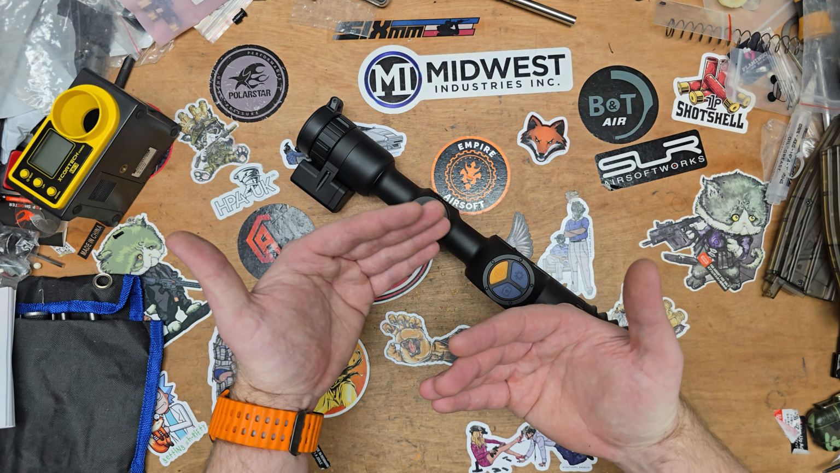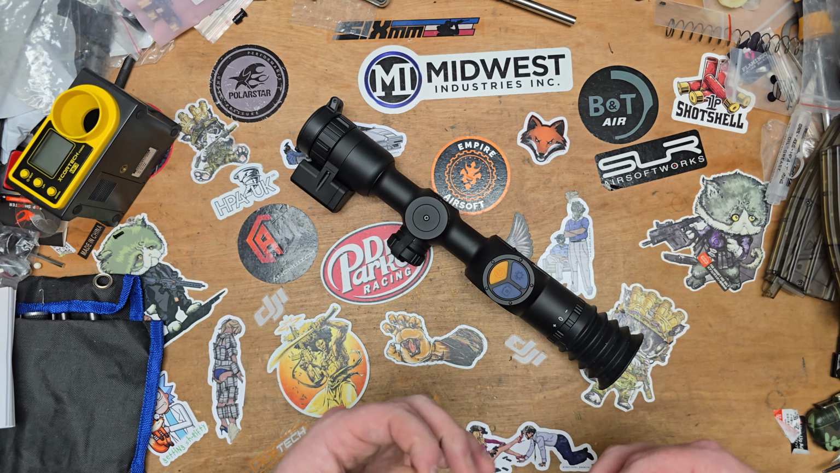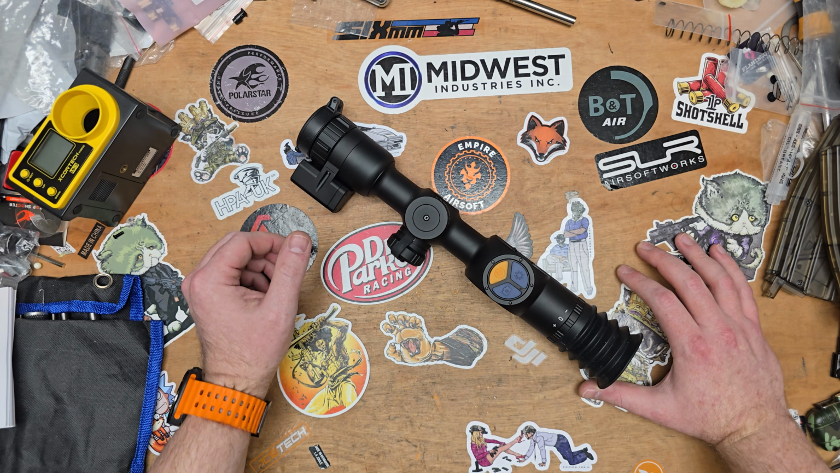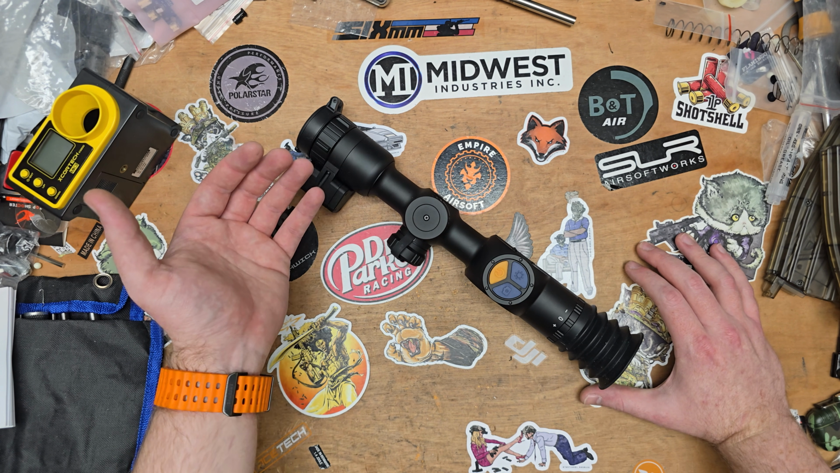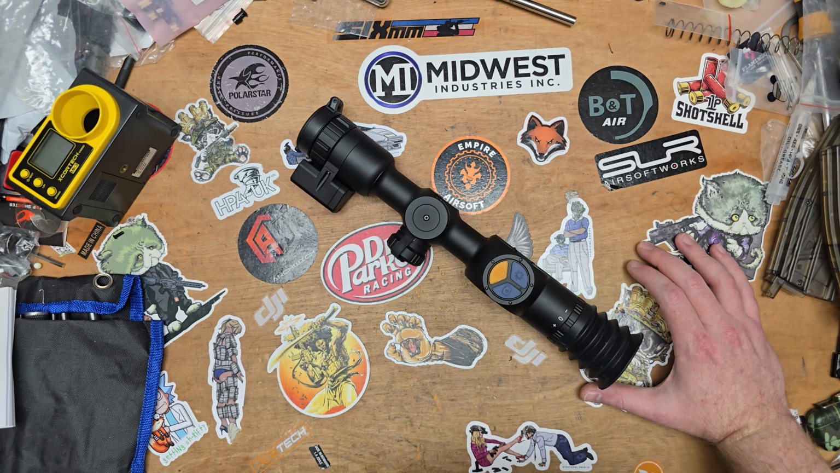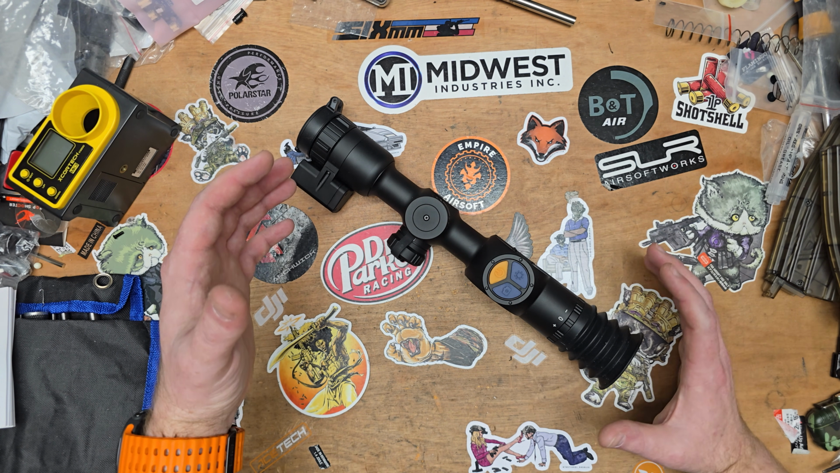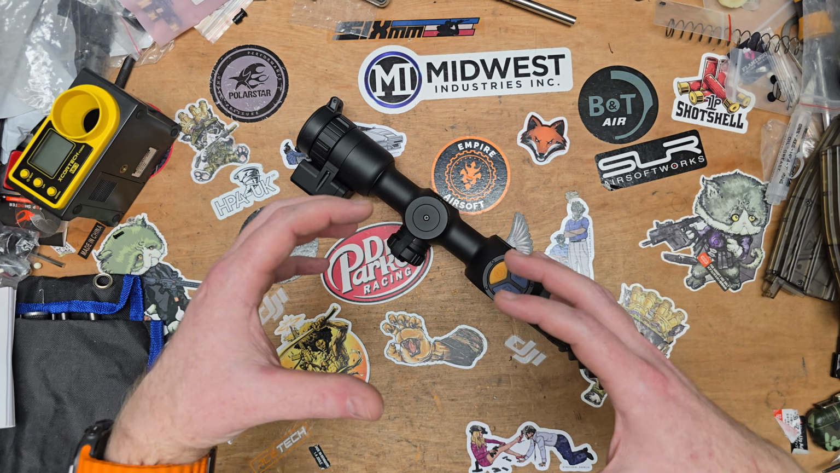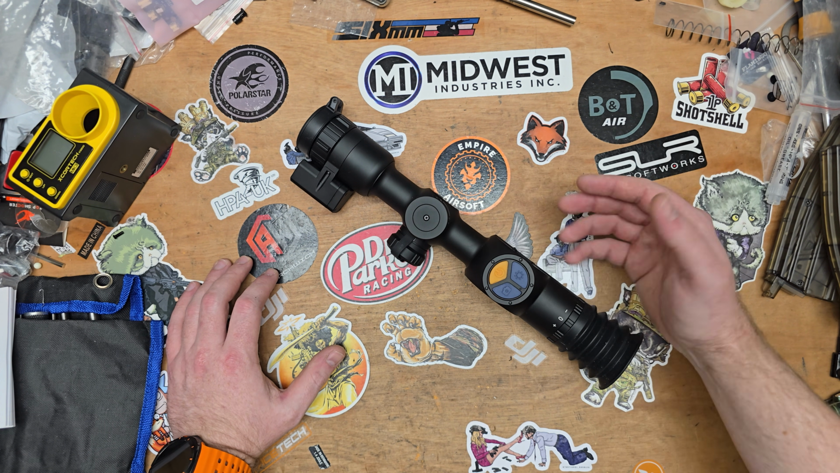CQB, it's very close up. You can clearly see when someone's moving there because your body heat is so much different to the cold soaked area that we're in. This isn't really suited for CQB. Maybe if you're in an urban environment with longer distances, yes, it would be absolutely phenomenal. But in a close-knit CQB environment like HC2, at their new site, it probably would be better. But in their old site, it's not really suited. This is more suited for outdoors woodland use.